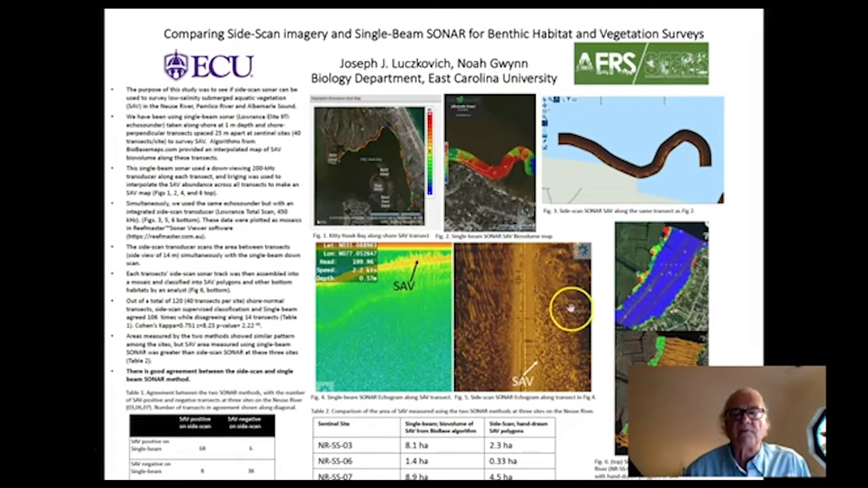Off to the side, however, the side scan sonar was also collecting out to 12 meters on either side of the boat, a picture of the bottom, an image, and you can see SAV on that as well. So the single beam's looking right below the boat, and the side scan's looking off to the side, as you see here in these two figures. The information is also recorded about your lat and long and your speed and the depth of the water. So you get accurate bathymetry from the down scan or the single beam sonar, and you get an image of what's off to the side.